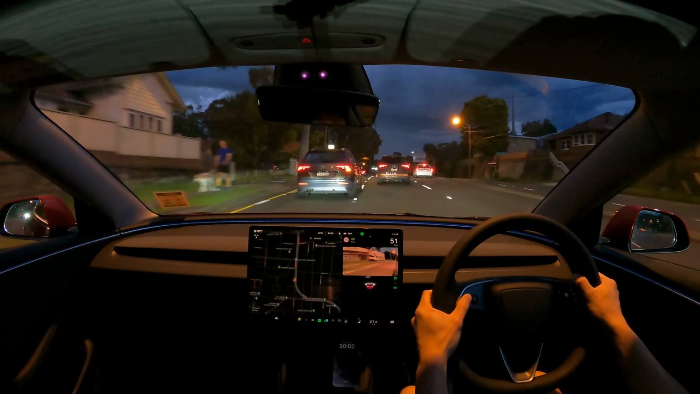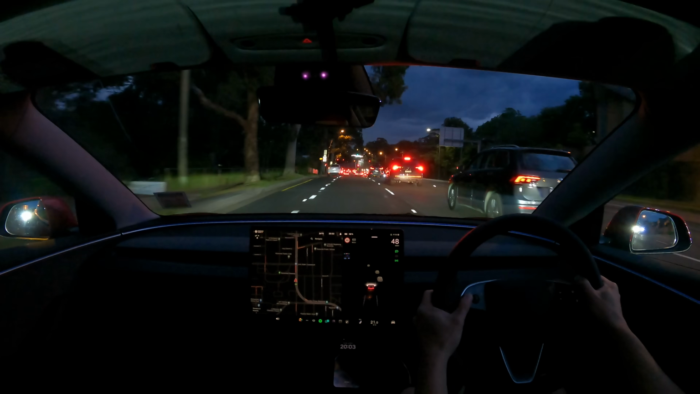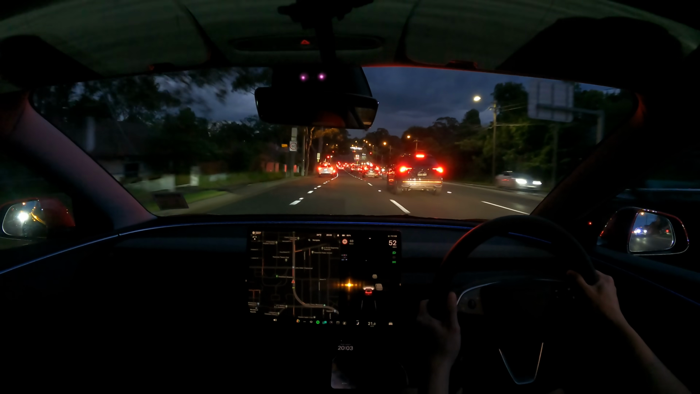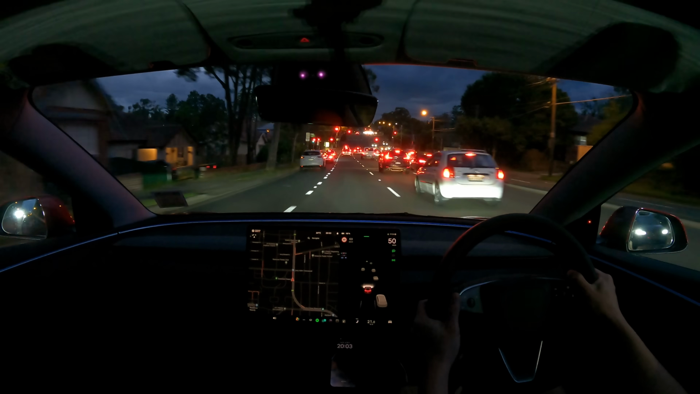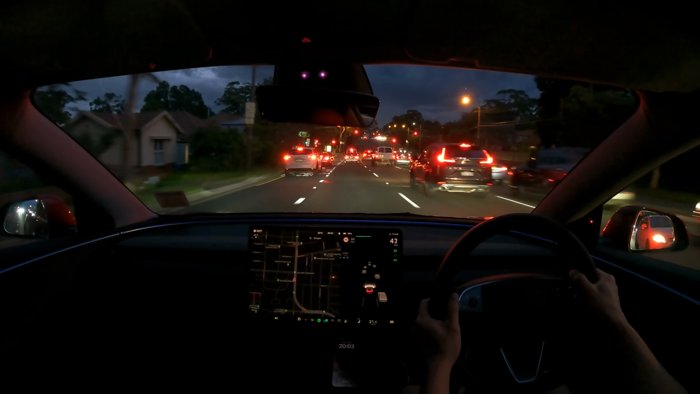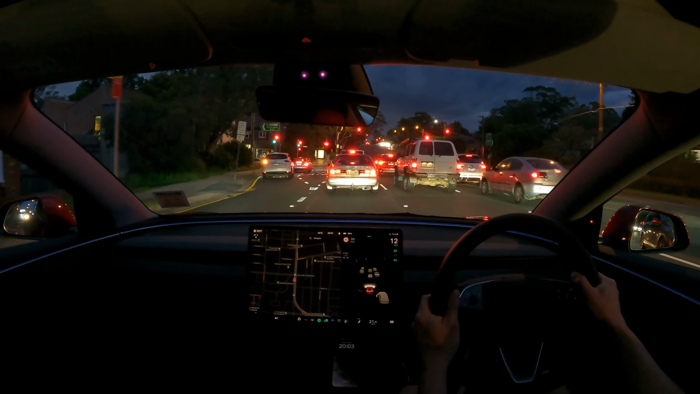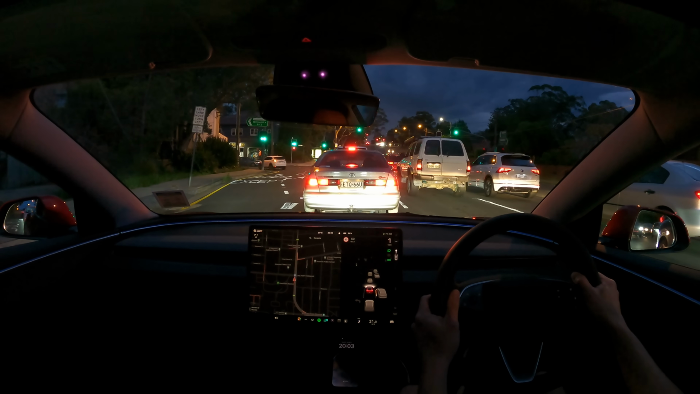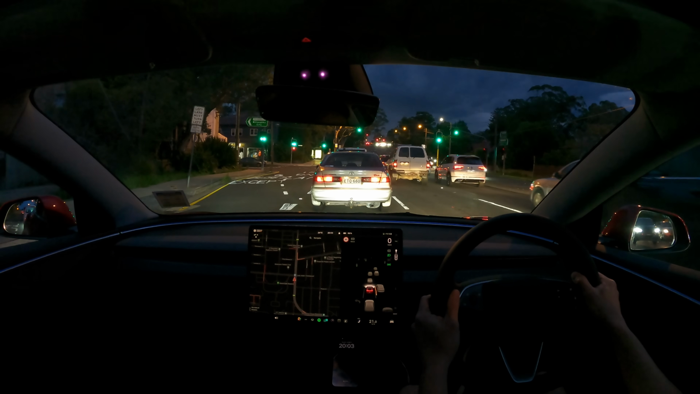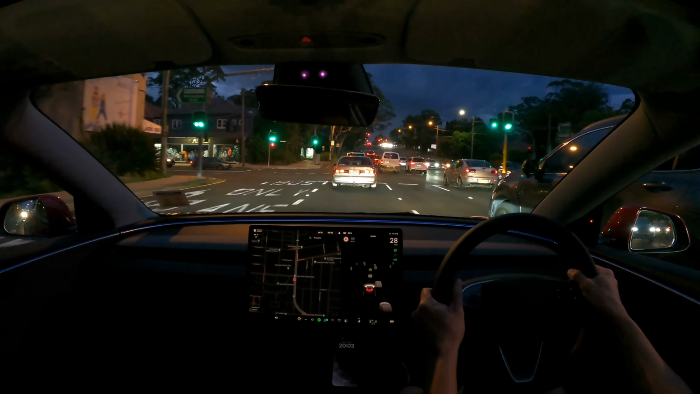Okay, we'll merge into this lane. And we'll just gently cruise down with regen braking all the way down to the car ahead of us. One pedal driving, almost, and then just titrate, push the pedal a bit more, and auto hold should stop the car, and I'm going to head off again.